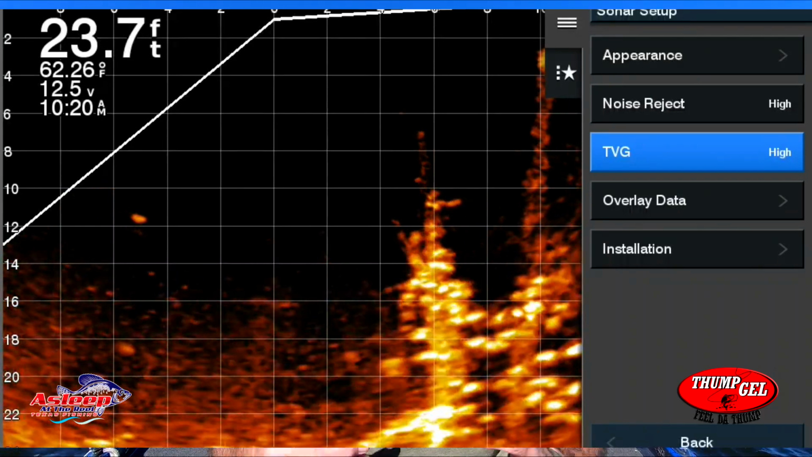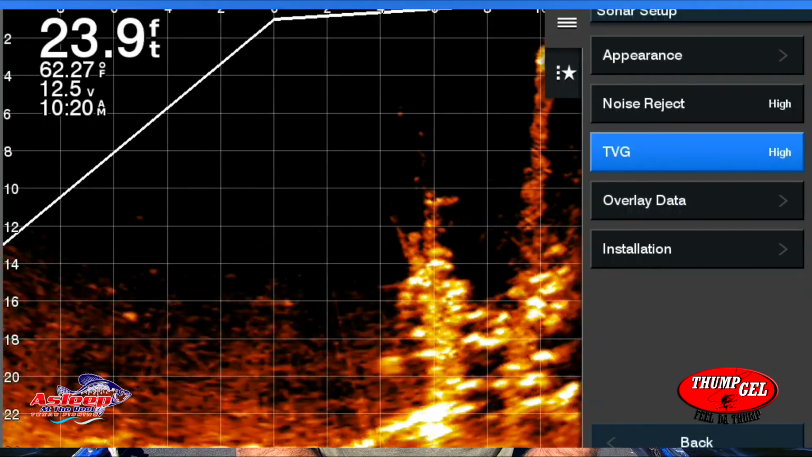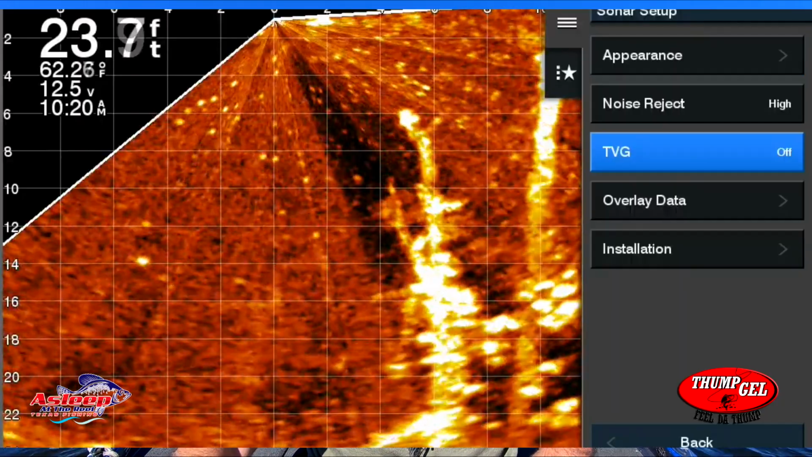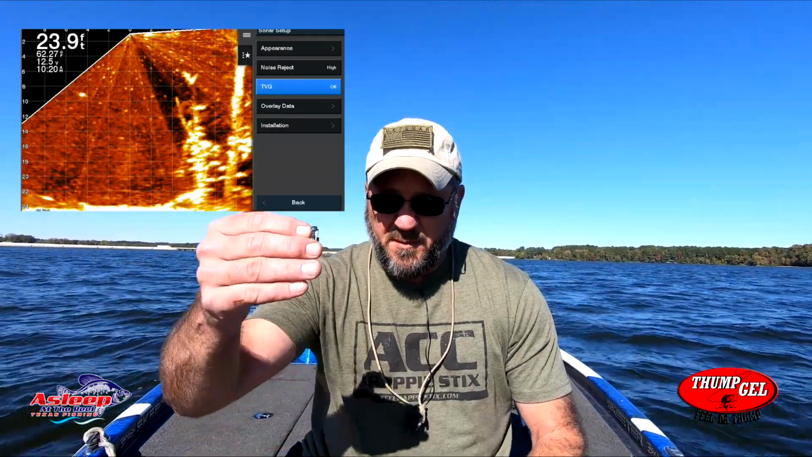So when I'm in a deeper water, I might turn that on. If I have a lot of trash in the water, I might turn it on. I am going with this on the off position. It allows me to see all the way up to my transducer, everything that's in the water.